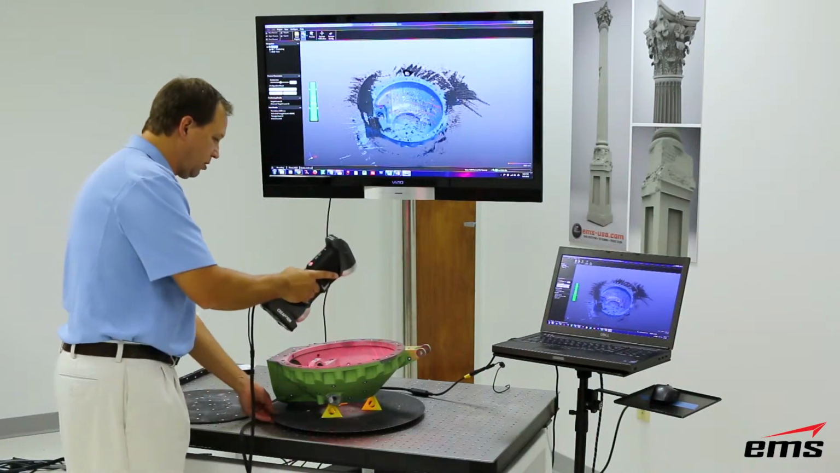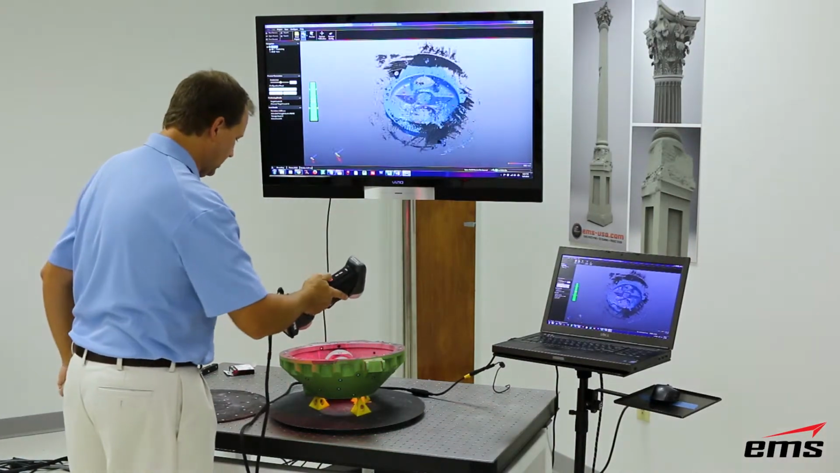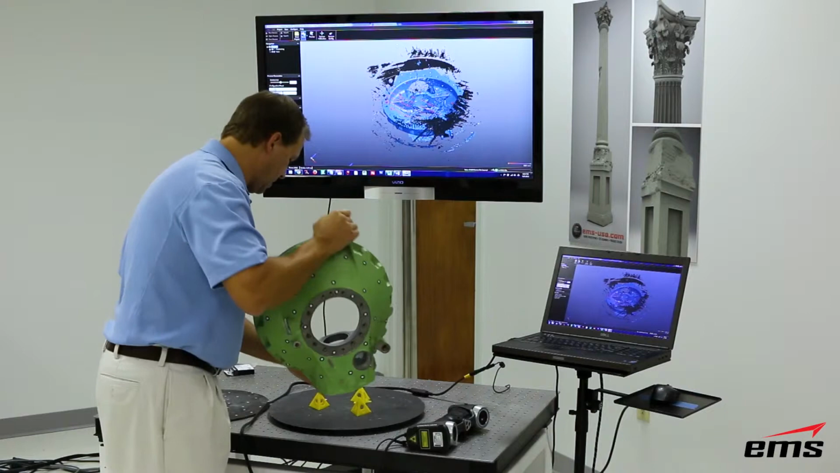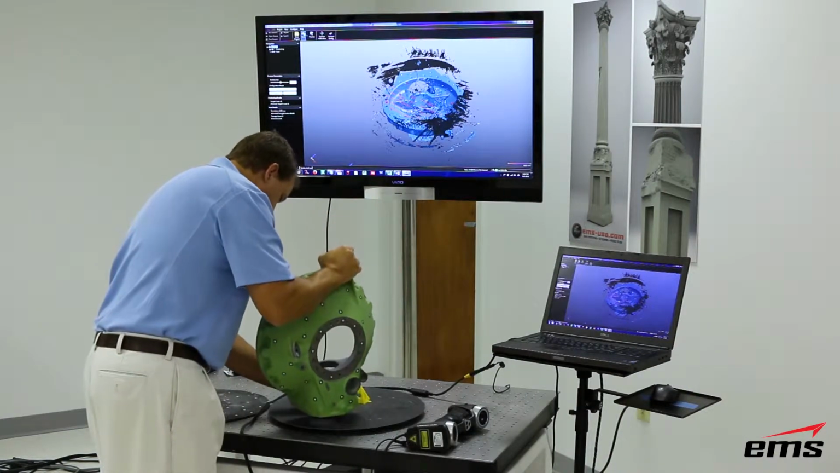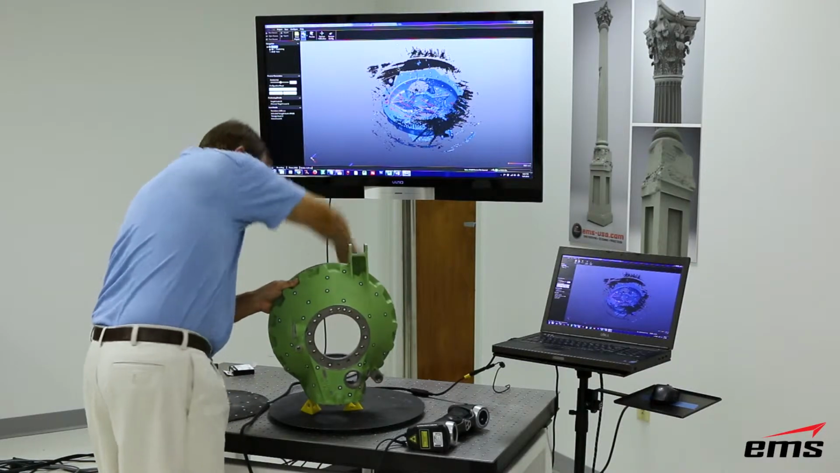So I just keep going along until I think I'm done, and then I'll stop and we'll process the scan data. Okay? And again, I could take the part if I thought maybe I missed a spot on the other side, or maybe I want to stand it up on end like this.